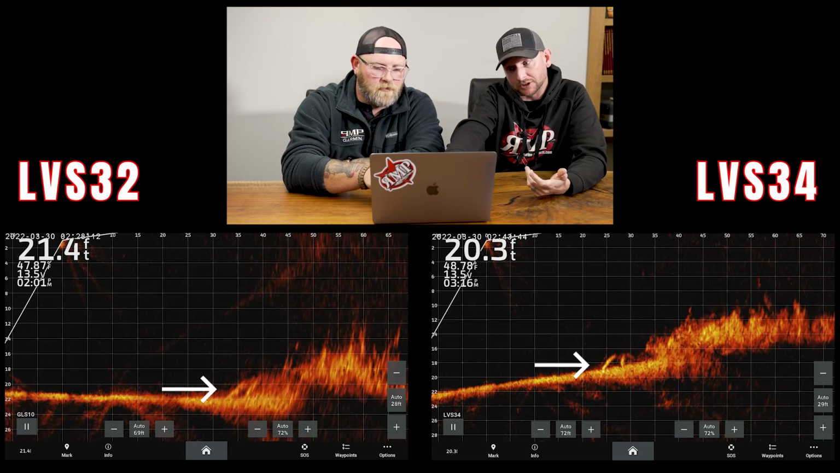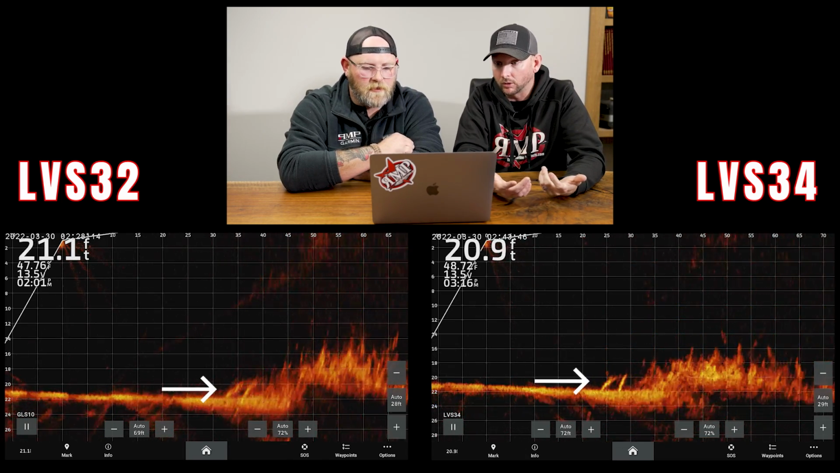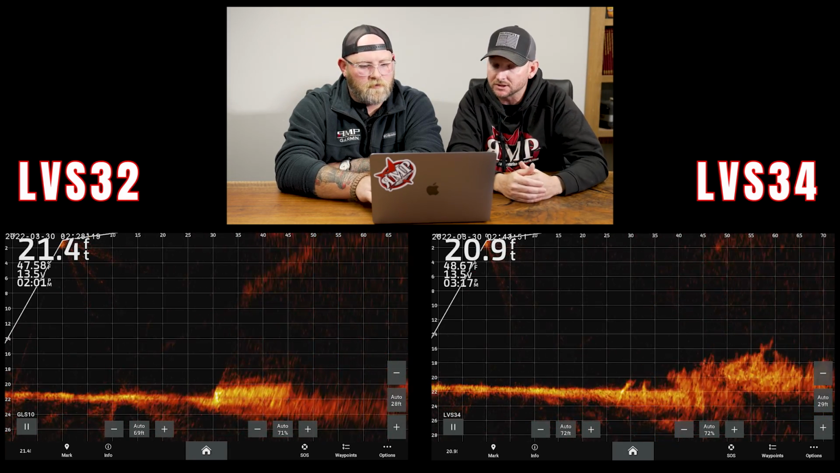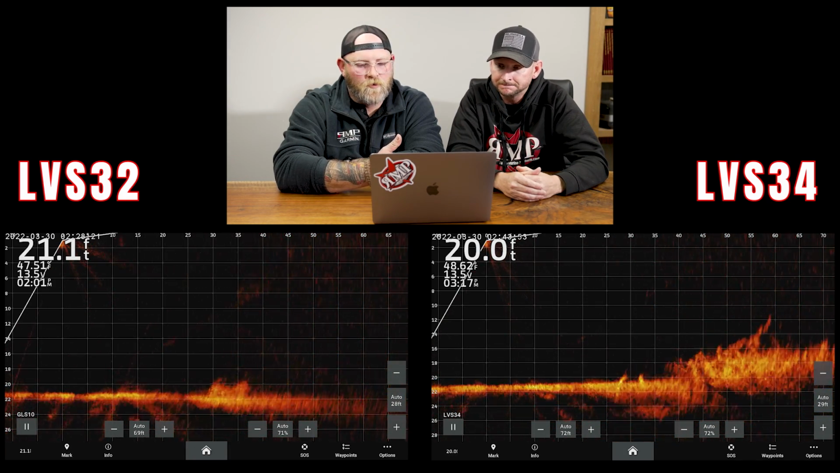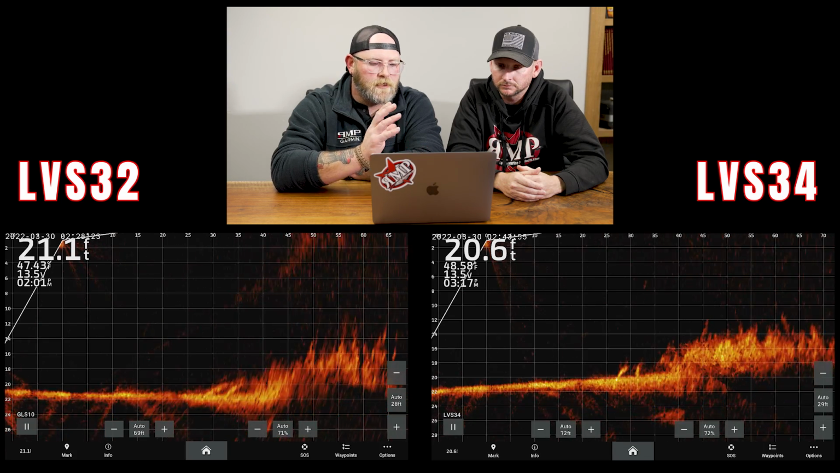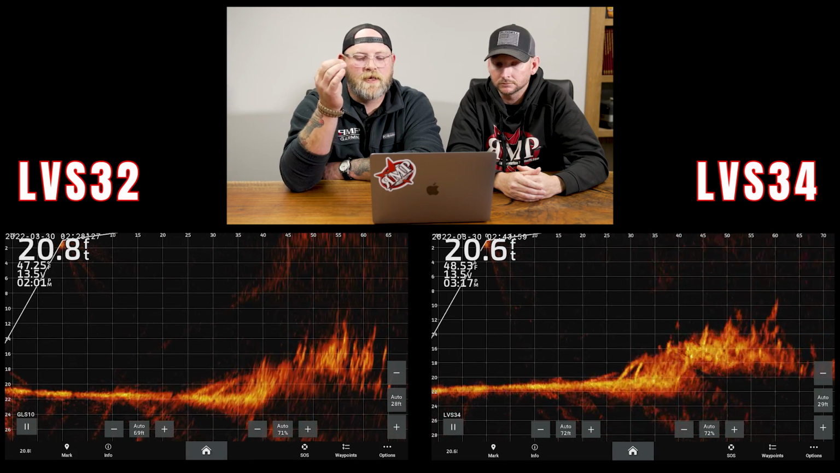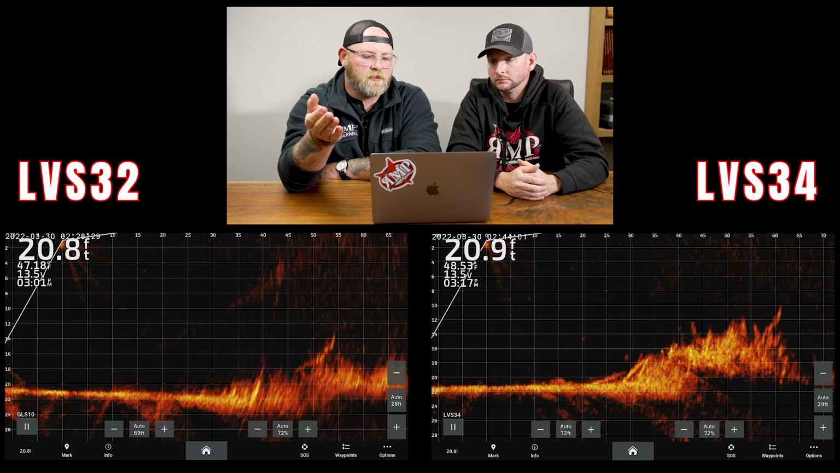So cables are definitely more distinguished on the 34. We'll have our editor actually circle some of this and point to the cables and stuff that's on this brush pile. It's the word that I see, and it's something that we talked about and something that Alex, the lovely gentleman behind the camera, talked about. It's crisp. And I think that's the best word to describe it here.